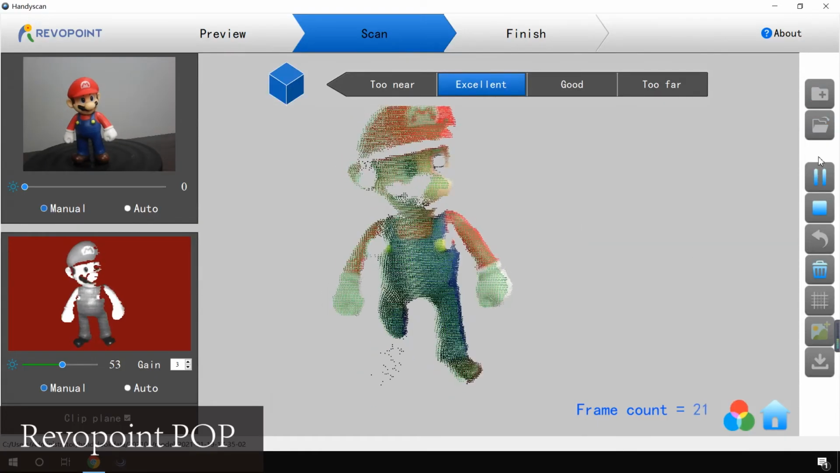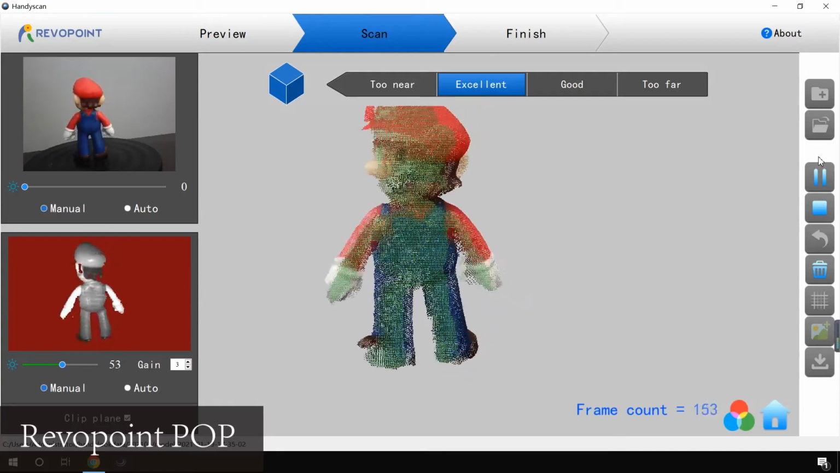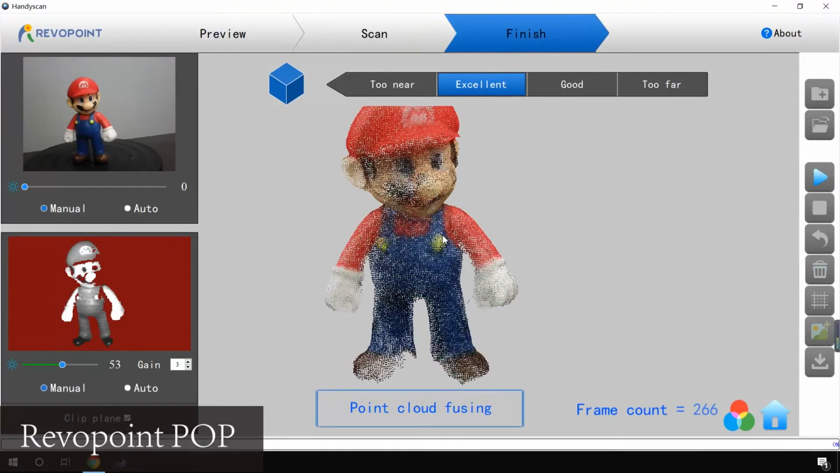Here I will show you how easy it is to scan a small object with Revopoint Pop 3D scanner. You just place the small object on a turning table and it will be done very soon.